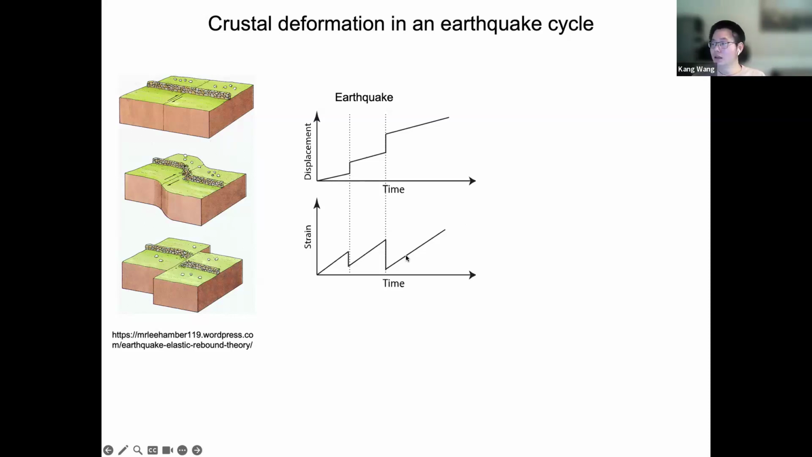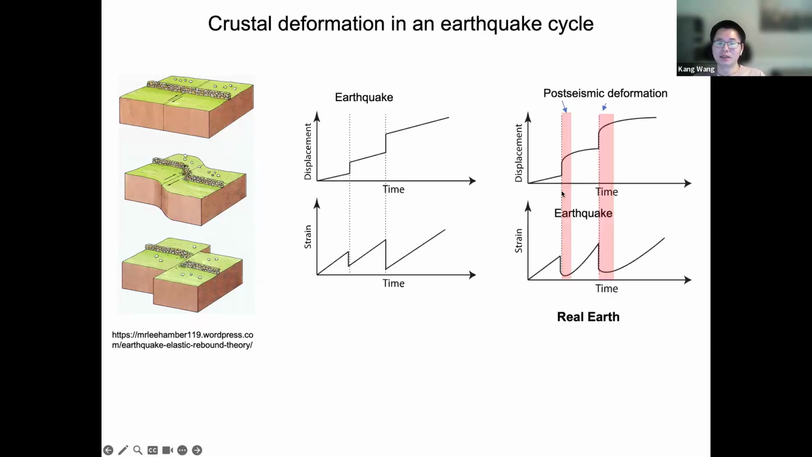However, the rebound only marks the beginning of an earthquake cycle. What we often see is that in a time period after an earthquake, there is often a period during which the deformation rate is much higher than the interseismic deformation before the earthquake. The deformation that occurs during this time period is often called post-seismic deformation. Basically, it's just a special term in the context of the earthquake cycle.